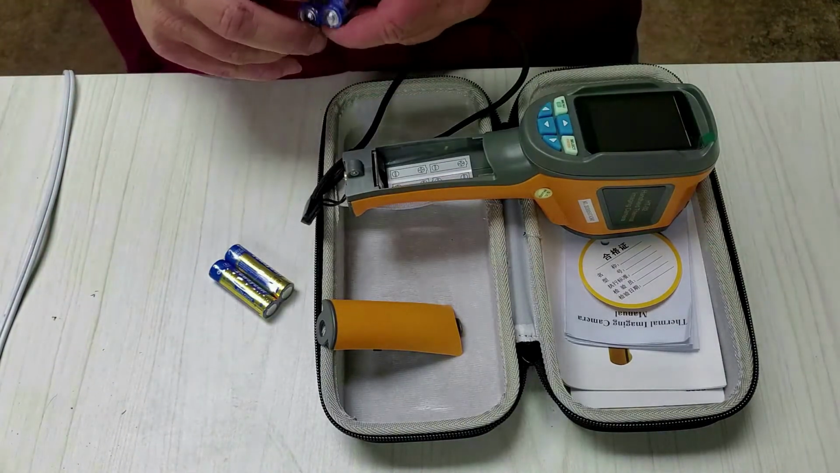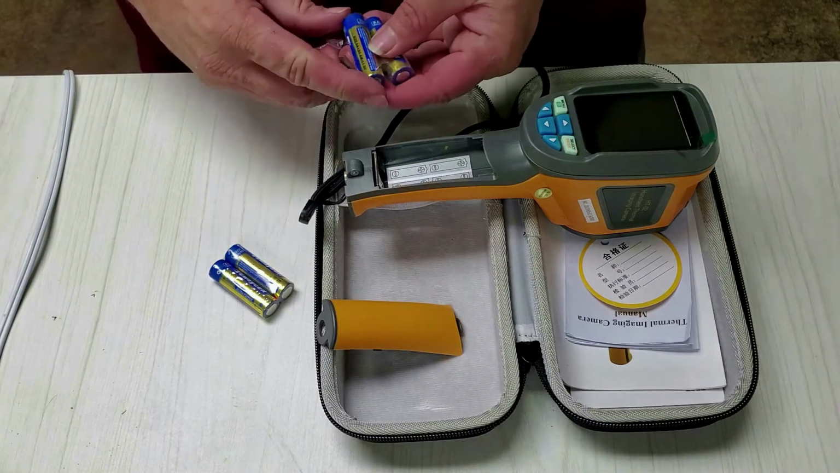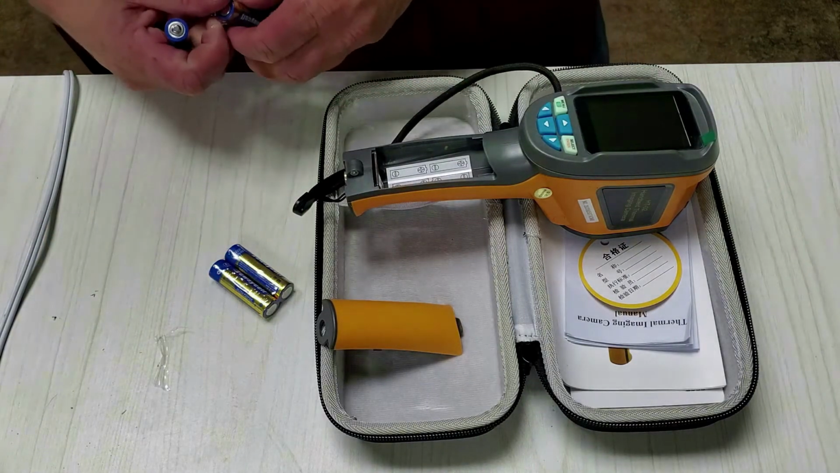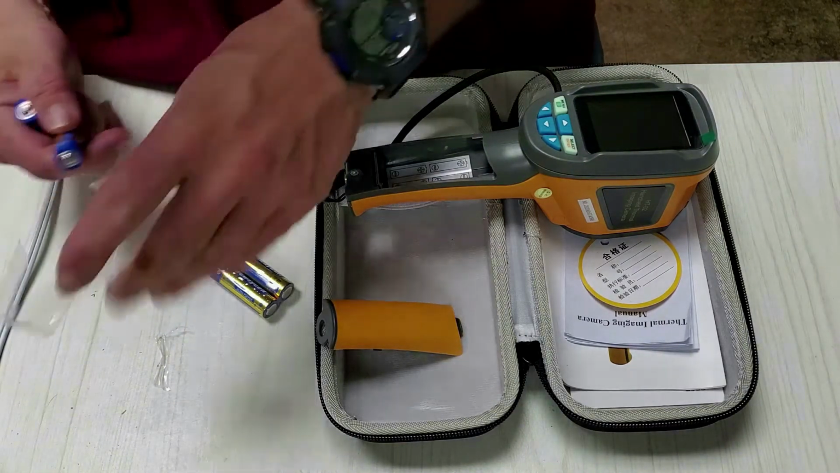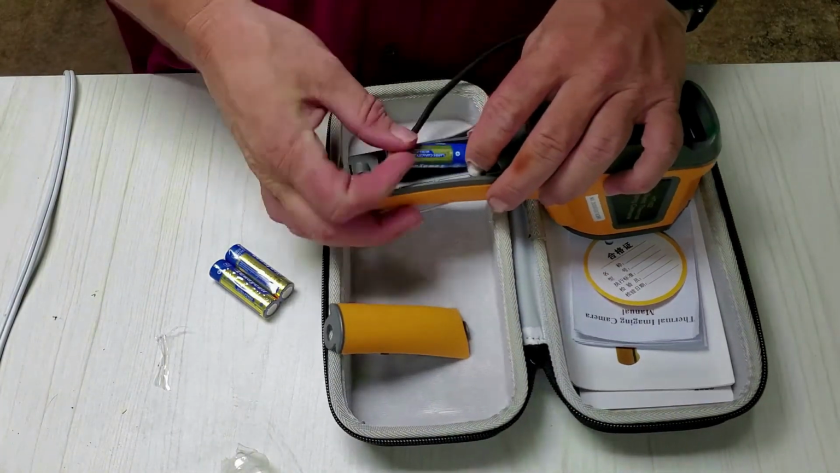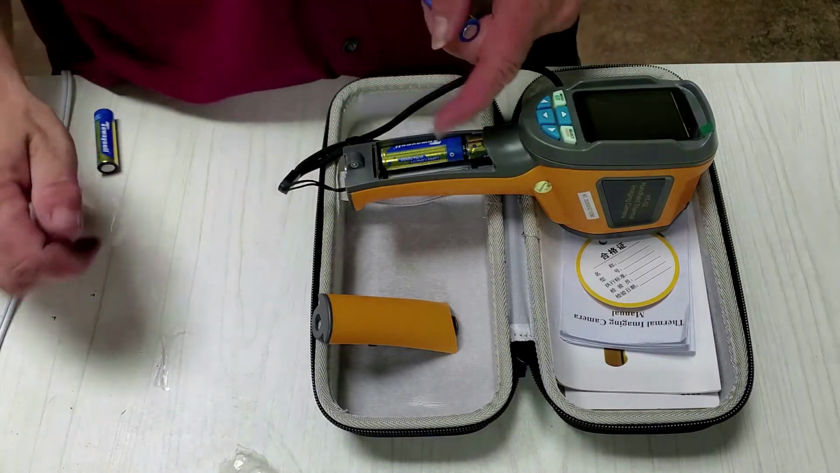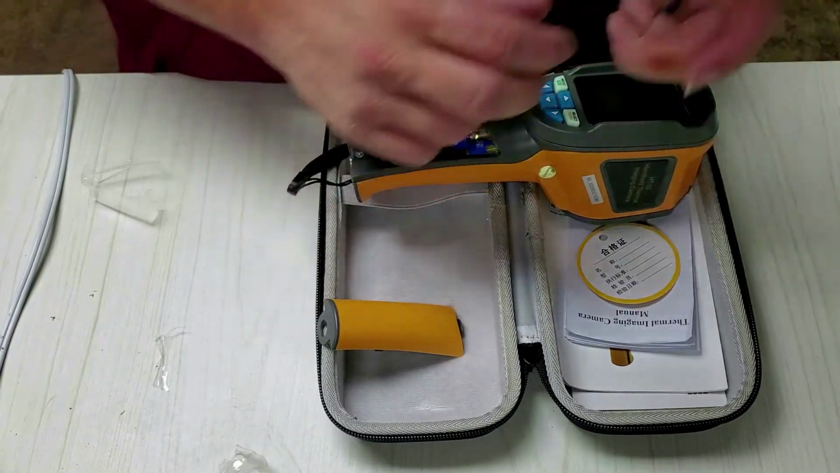Okay, so it takes all four, what is it, double A's? Yeah, double A's. Not rechargeable. I don't care about that. I can always have more batteries with me. This one goes in here. This one goes in here. See, these are the kind of directions I like. Yeah, pictures. That way I don't have to go read out everything, you know?